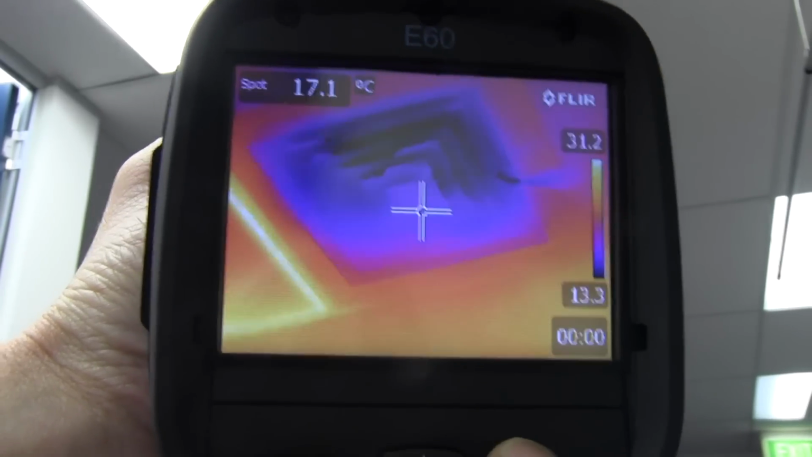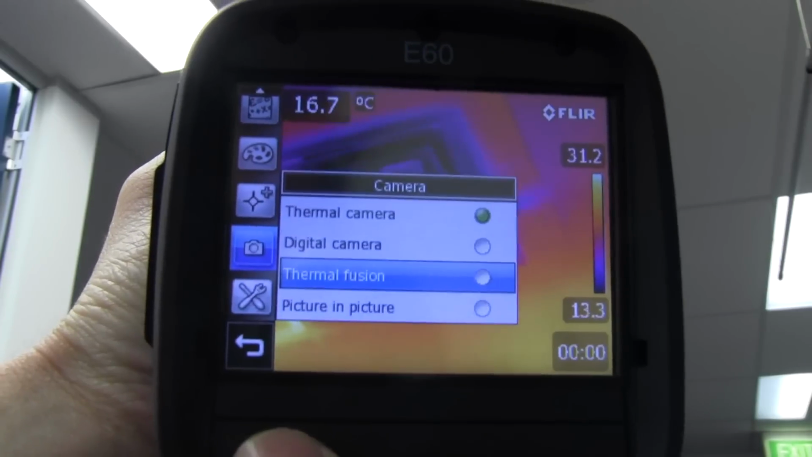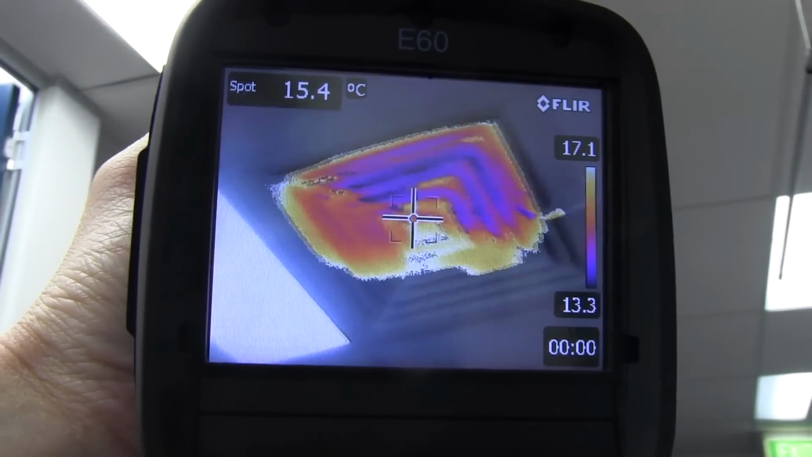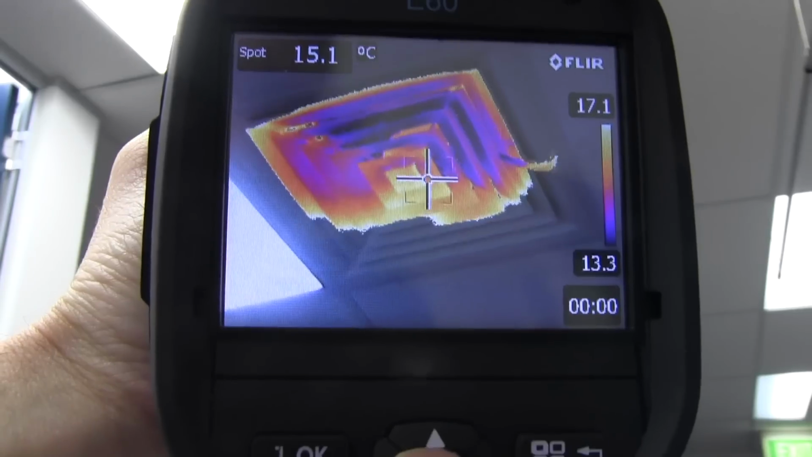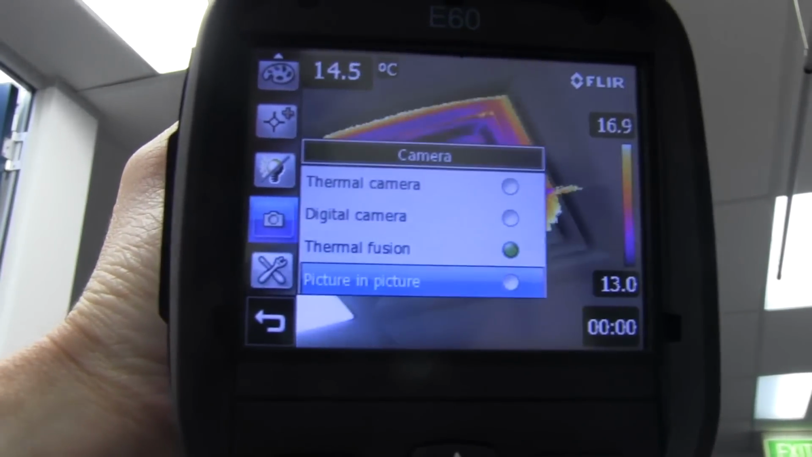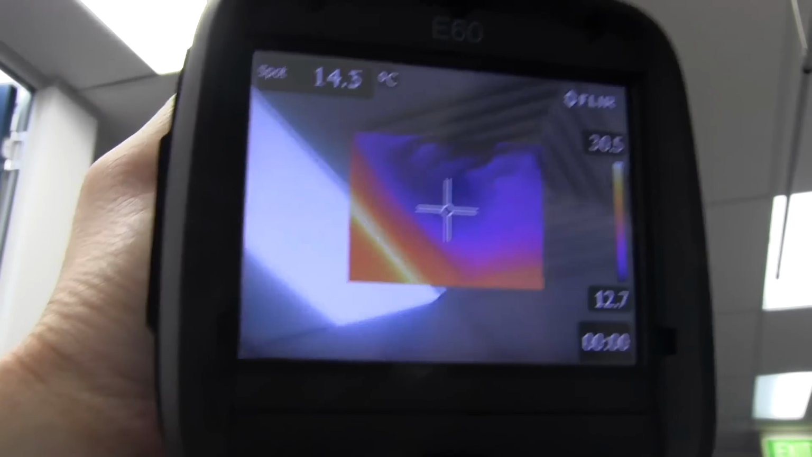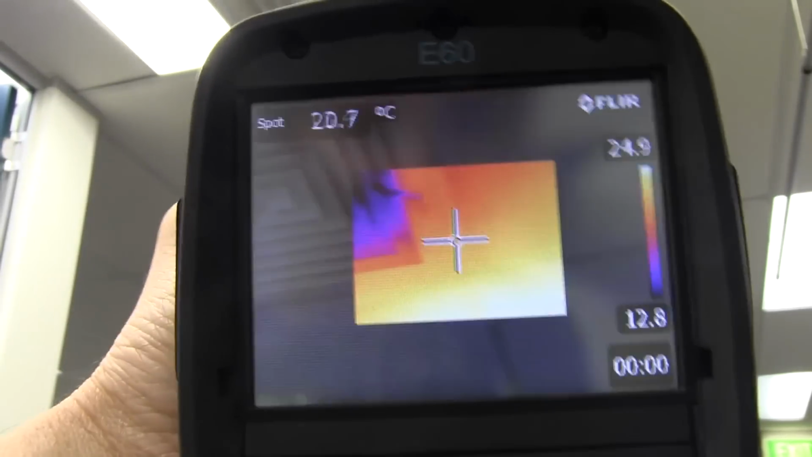And if we can switch over to maybe thermal fusion mode, let's give that a go. There we go. So it shows you the temperature differences overlaid on the real image. That's quite nice. And then we could go in there and choose picture-in-picture mode, and boom, that just allows us to look around like that. There's my LED lights. You can see those. That really is quite neat.